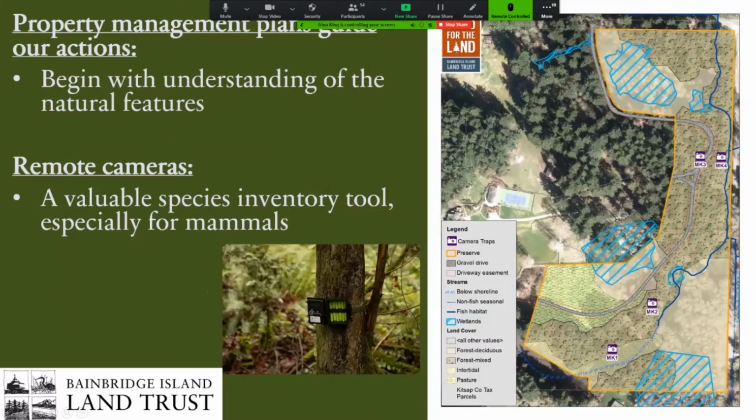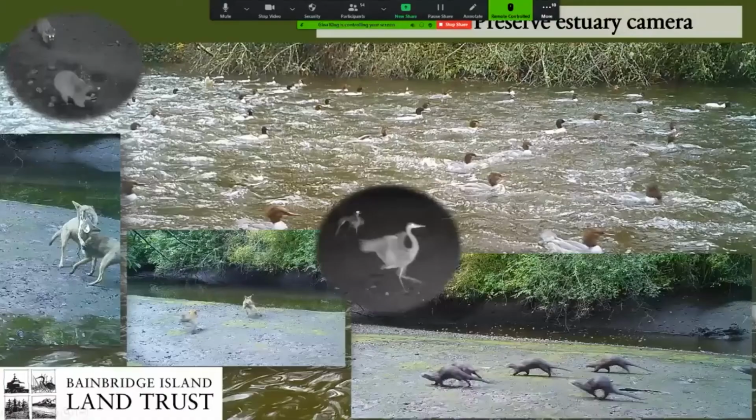When we hold on to a property, we always prepare a detailed management plan that guides our actions, so it will protect those conservation values into the future. And of course, first we need to know what those values are, what it is that we're trying to protect. We've found that these remote cameras are a really valuable inventory tool, especially for mammals. These cameras work really well. I'm going to use this example of one of our Stand for the Land properties, the Miller-Kirkman Preserve. You can see here we put out 4 cameras in different kinds of habitats on this preserve.